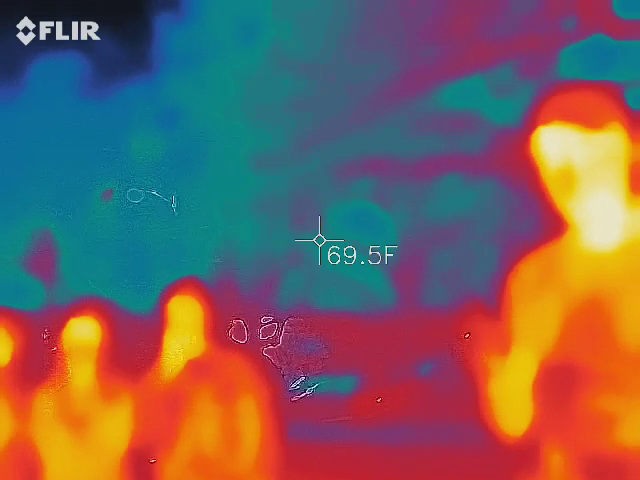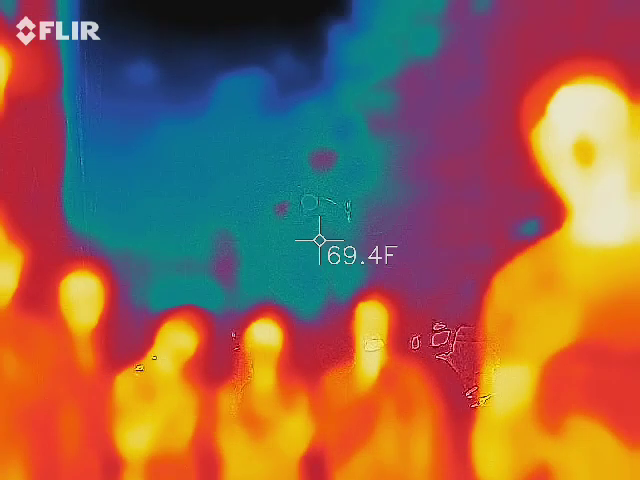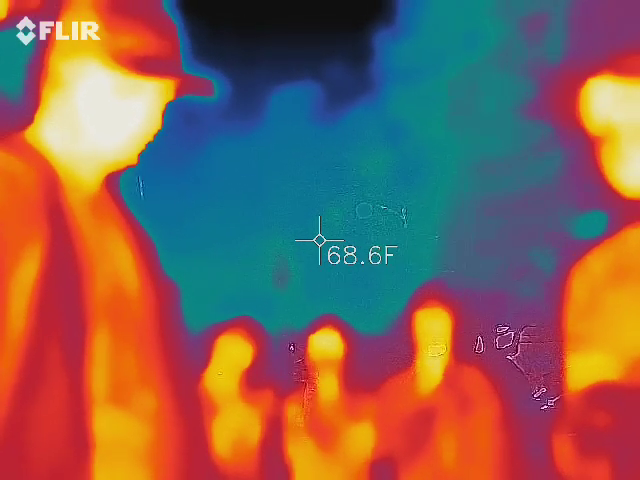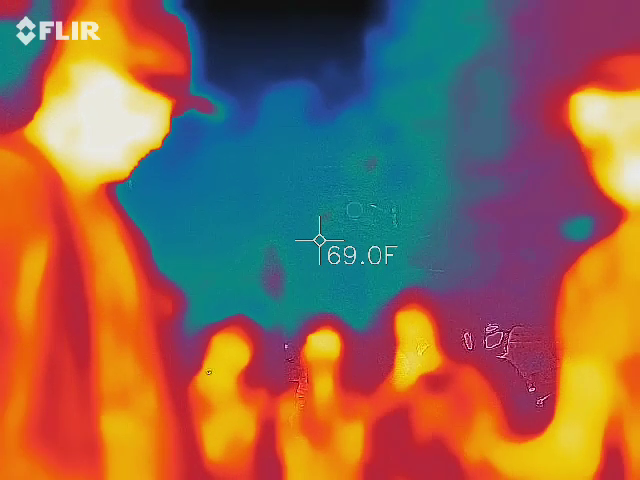So the way this one works, the volume button's on the side of the speaker. You hold it up to turn it up, and you hold it down to turn it down. Okay. It's just that simple. Yep. Again, 2 sets of ears on that guy.